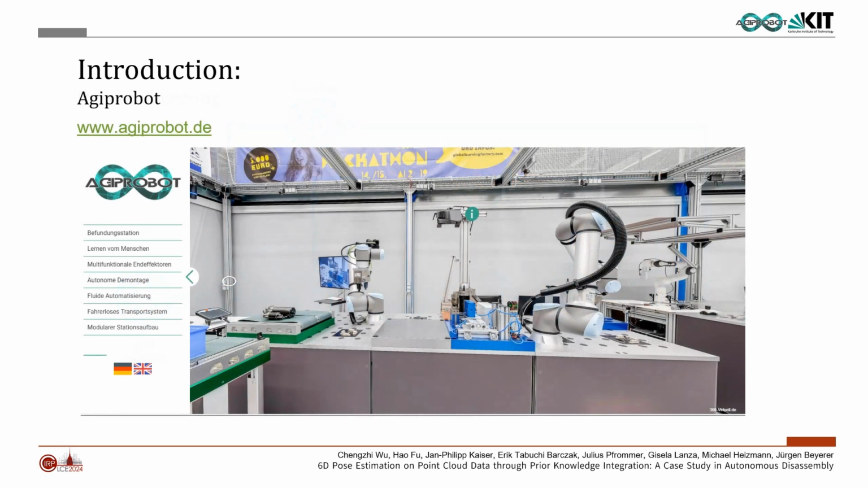The AgiProbit project focuses on such an automated disassembly system of end-of-life electric motors. The project aims to design an agile remanufacturing production system in order to react dynamically to uncertain product specifications using artificial intelligence. An interdisciplinary research group from several institutes from mechanical engineering, electrical engineering and information technology, as well as computer science, is collaborating to specifically bundle their complementary skills.